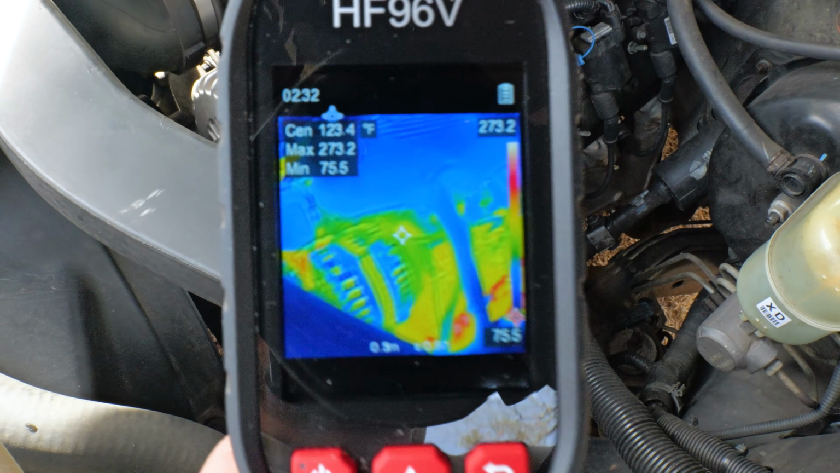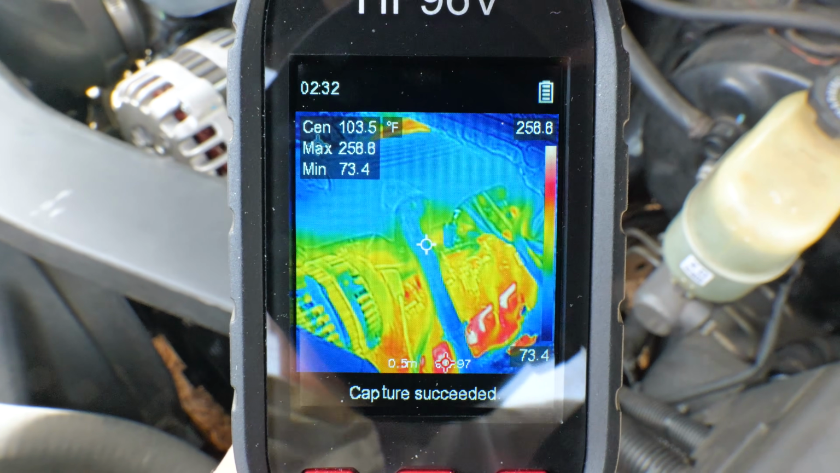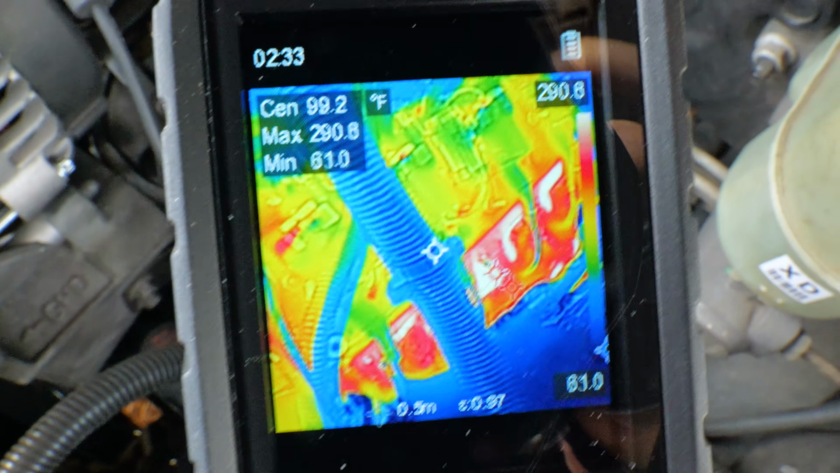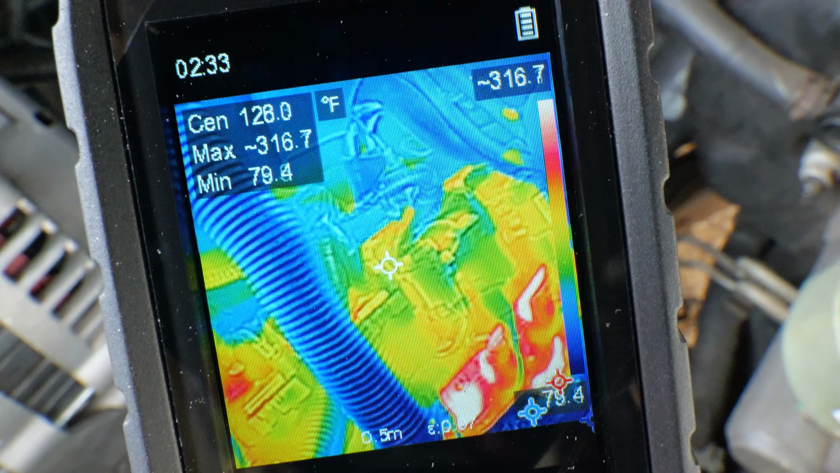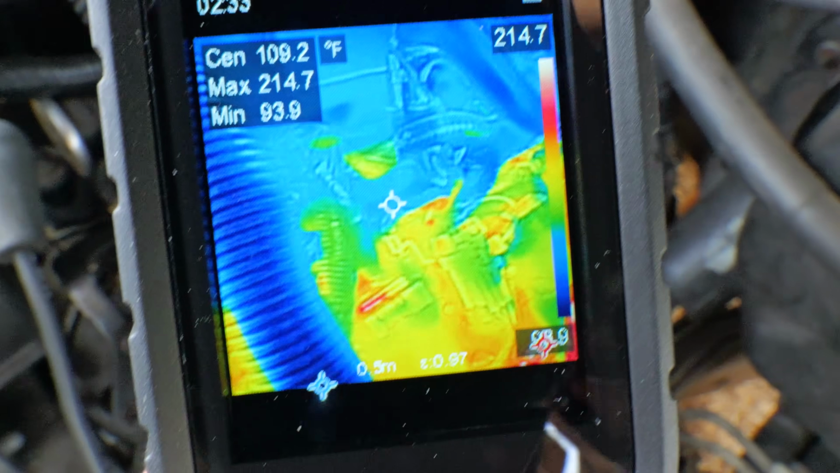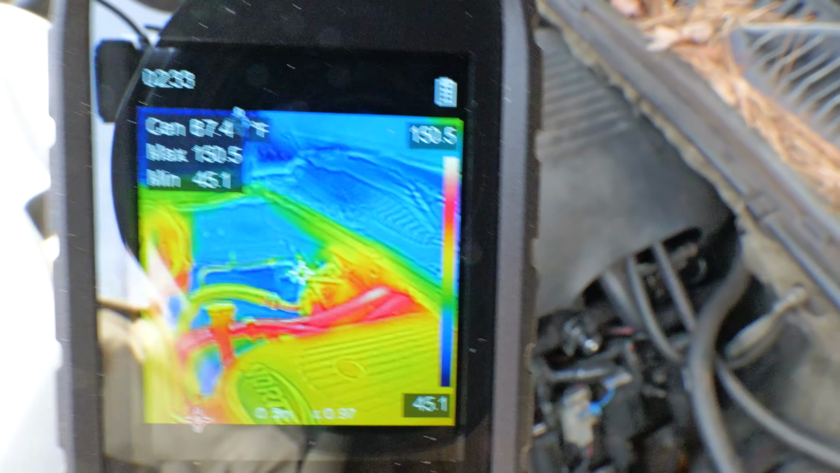Let's take a look at it under the heat. Oh yeah, look at that. Take a picture of it. Those headers down there are glowing red hot. That's really cool. This could really help diagnose stuff. If you got like a coil that's misfiring or something, maybe that thing's getting super hot on the inside, you can take a look and see which ones are hot or not. Man, that's really useful. Really cool.